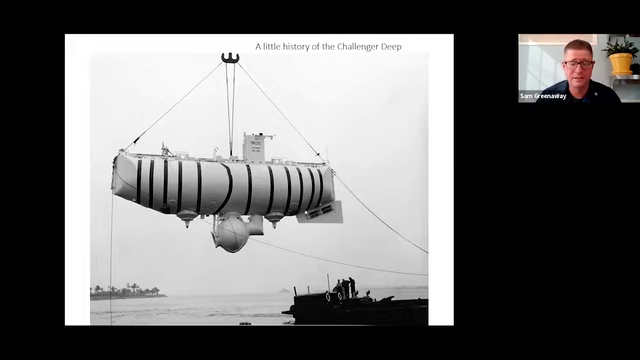The first descent into the Challenger Deep was by Jacques Piccard and Don Walsh in the Trieste in 1960. This is a picture of that. Can you see my cursor on the screen? Yes.